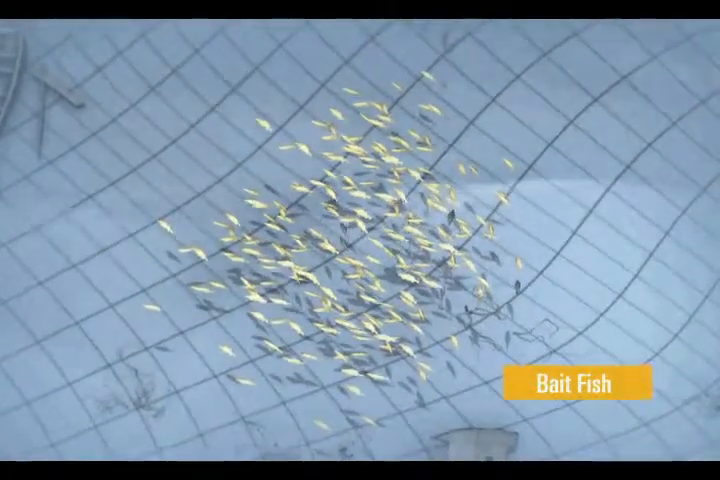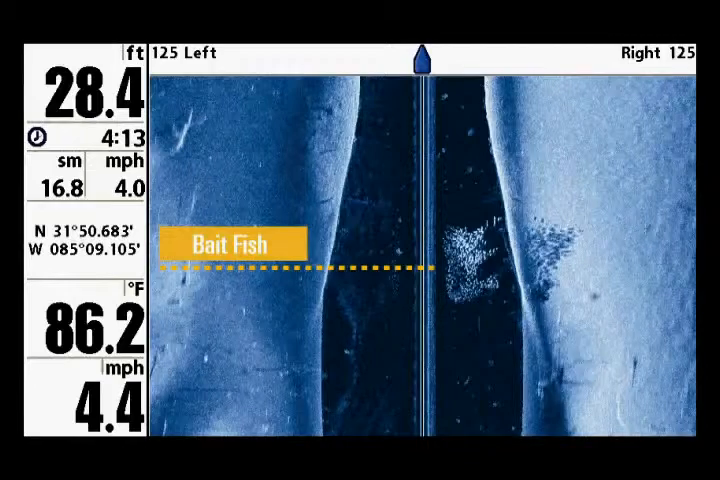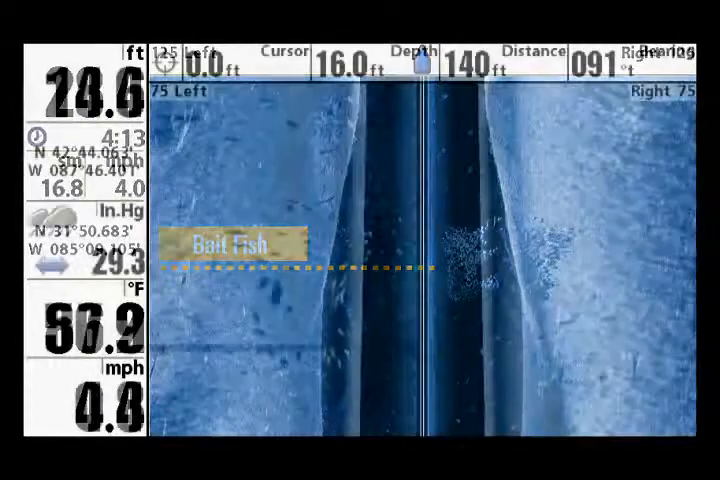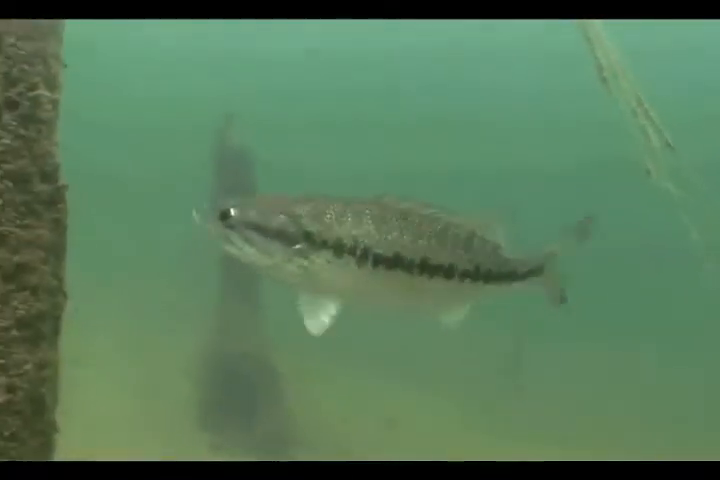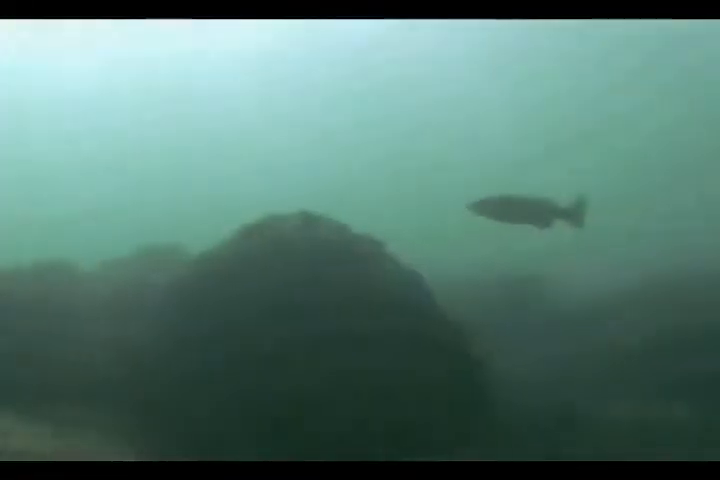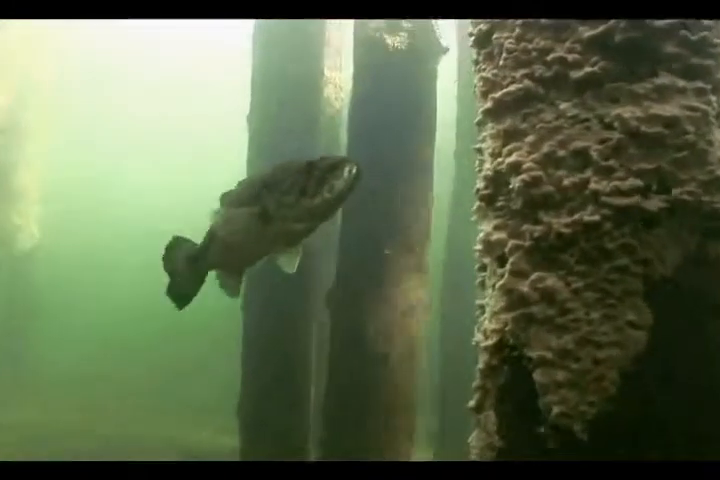Finally, Humminbird Side Imaging also shows fish. Schools of bait fish will appear as a cloud or cluster of small white dots. Larger individual fish show up as small white lines or streaks on the screen. There are many variables that determine how well fish show up on side imaging. Some of these variables are range, depth of water, and how far away the fish are from the boat. Also, fish may be behind structure, and this will hide the fish from the sonar.